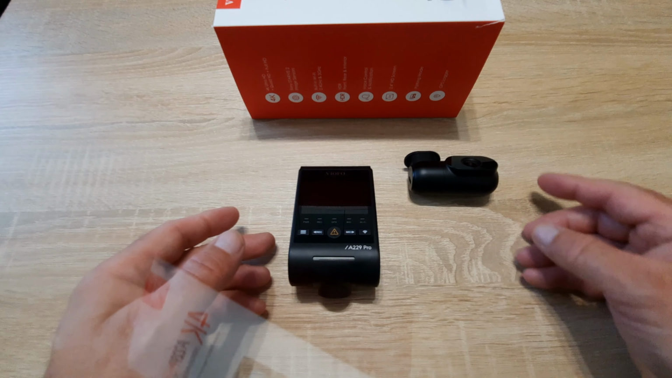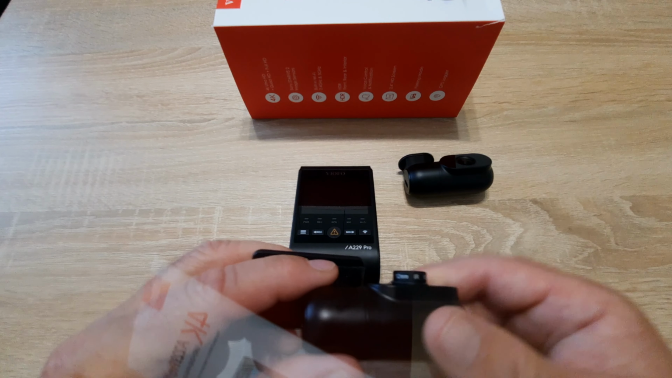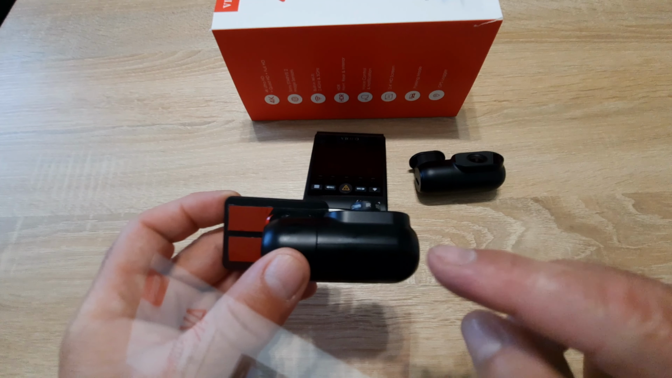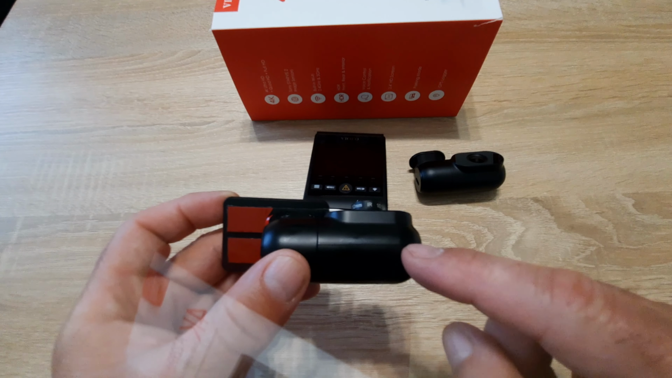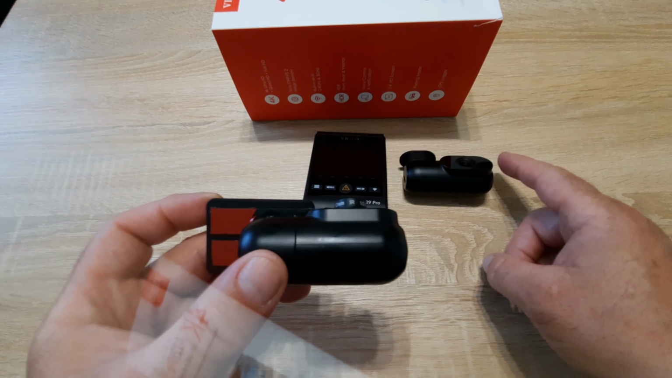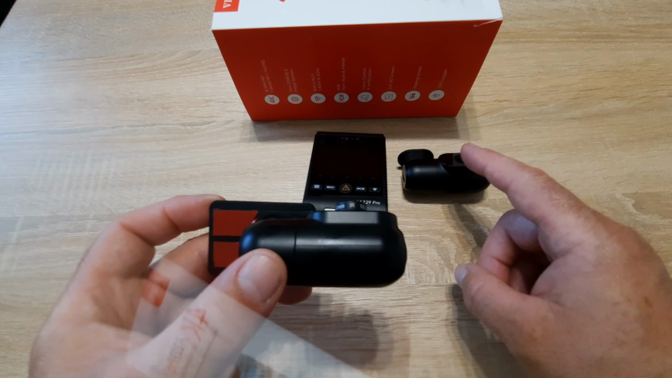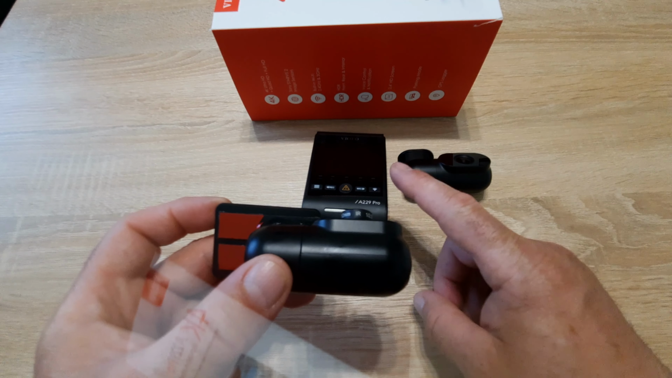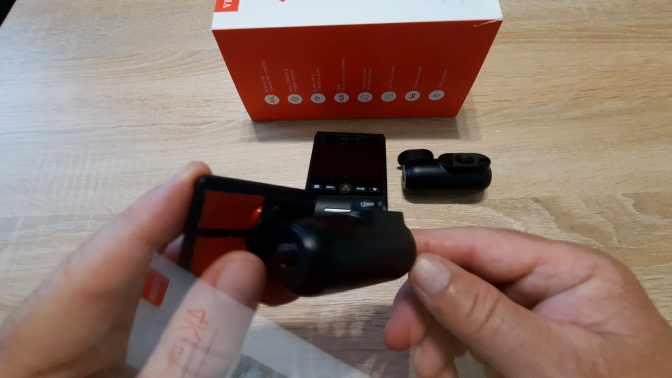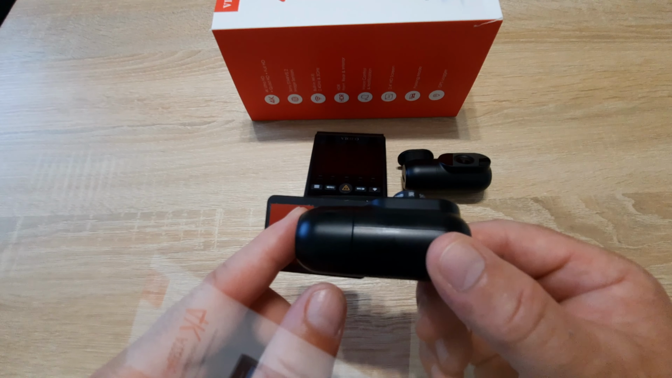Okay, and what I did, I modified the rear camera because it is 2K, it is quad HD resolution. For the rear camera, it is important that the secondary camera be 2K, quad HD resolution, because with full HD the result is not good. You are wasting money on full HD. Of course, it is better than a normal 2K front camera, but if you want to have the best dashcam in the world, you need to put a telephoto lens on this rear camera.